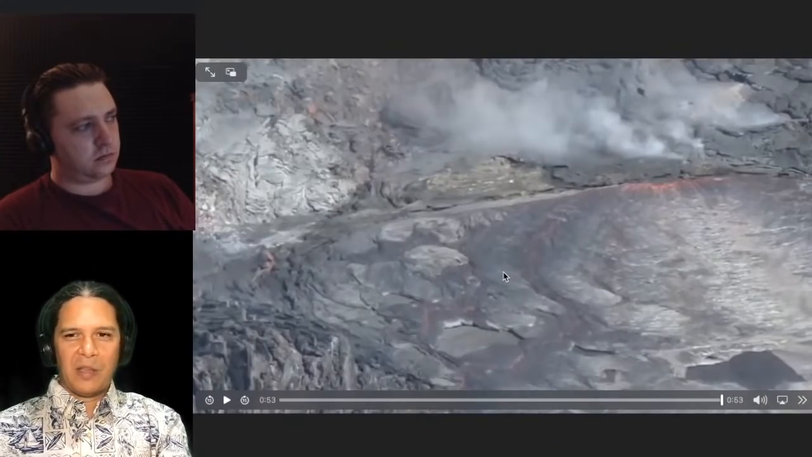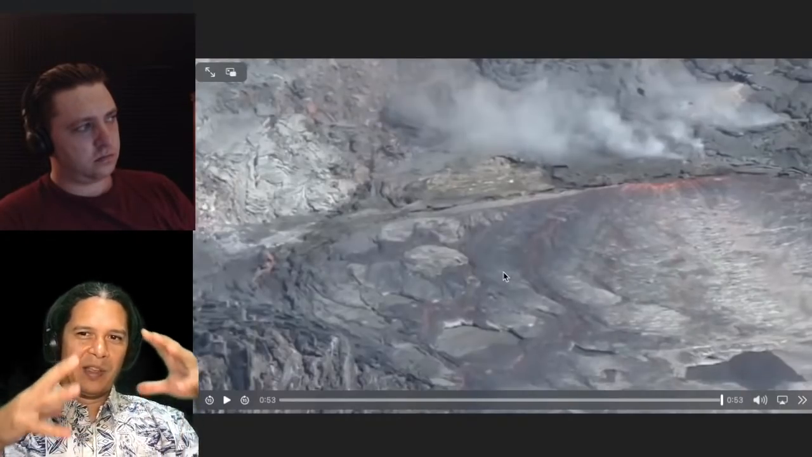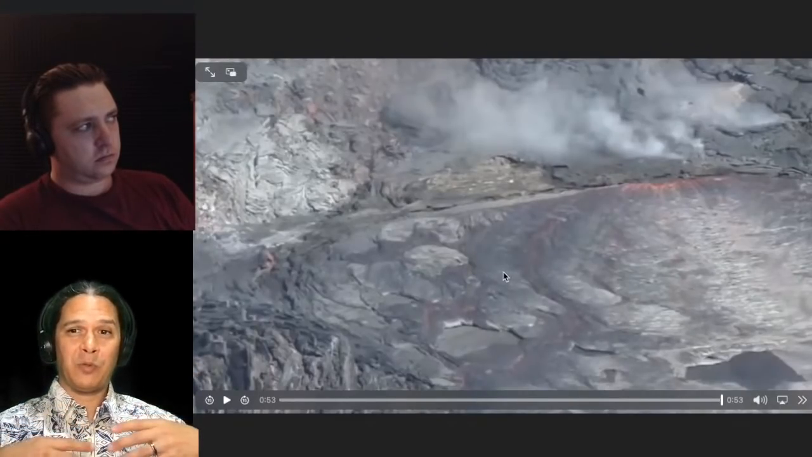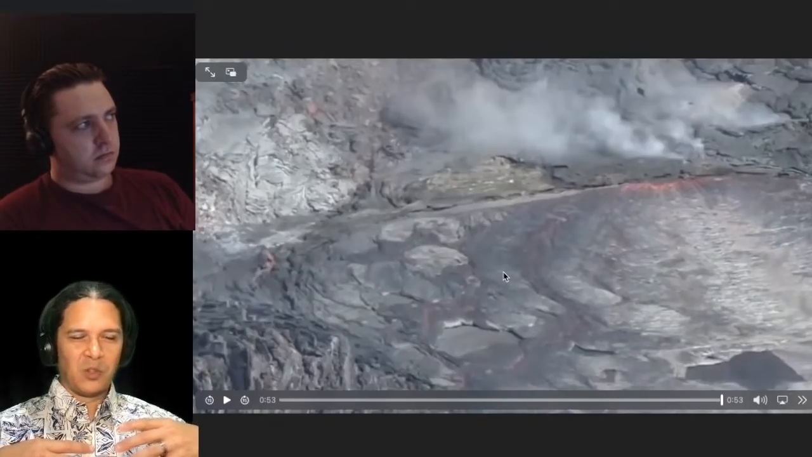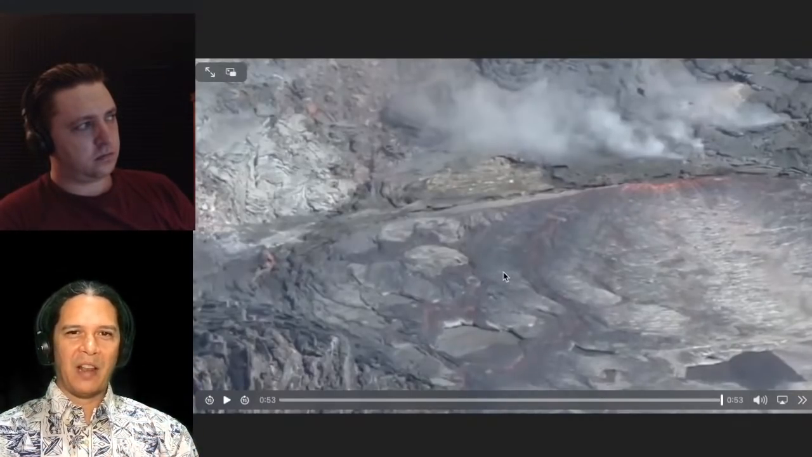What's more interesting is what's different, of course, that the vent is actually floating and is buoying and not getting covered as much as it was last time. So it's starting to deform, and the entry point has got that extra variable beyond the last time as well.